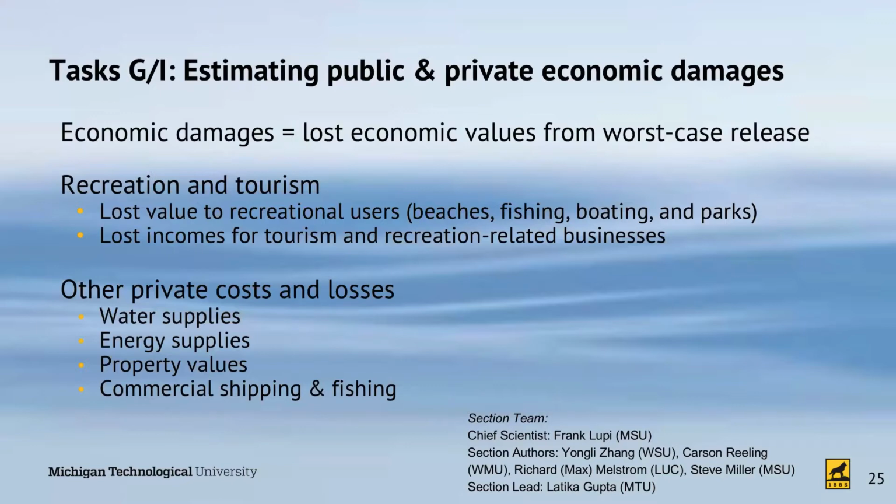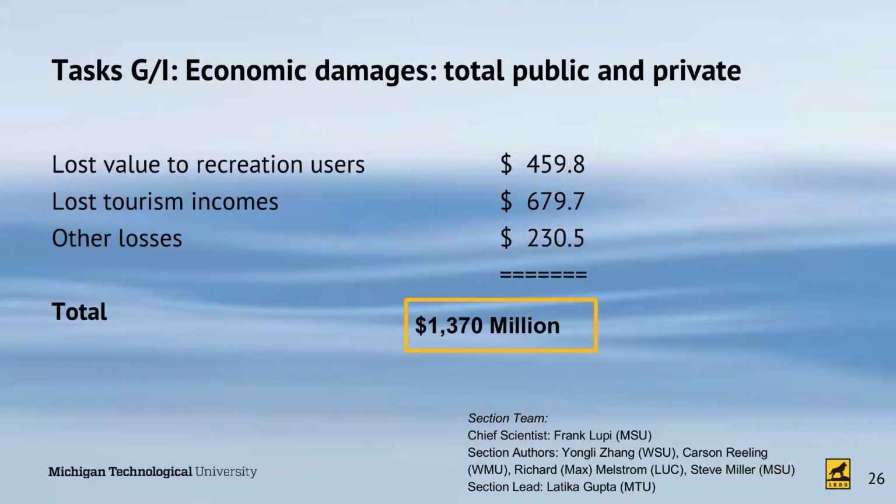Other private costs and losses result in impacts on water supplies, impacts on energy supplies, impacts on property values, commercial shipping, and fishing. The total of all those damages are almost $1.4 billion. You add them up.